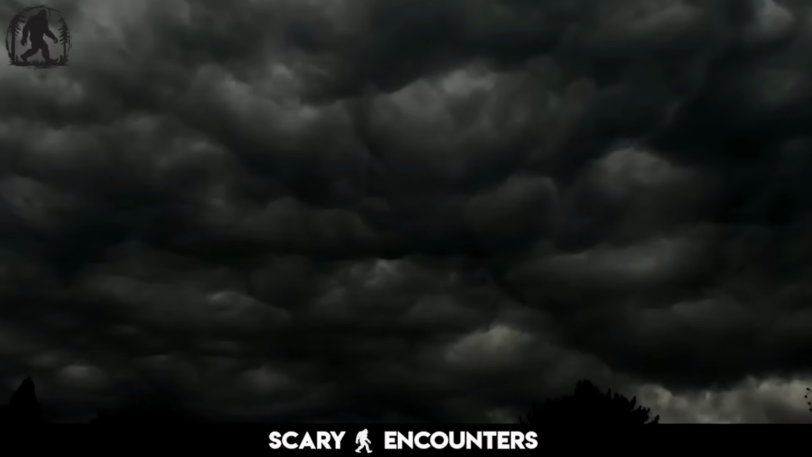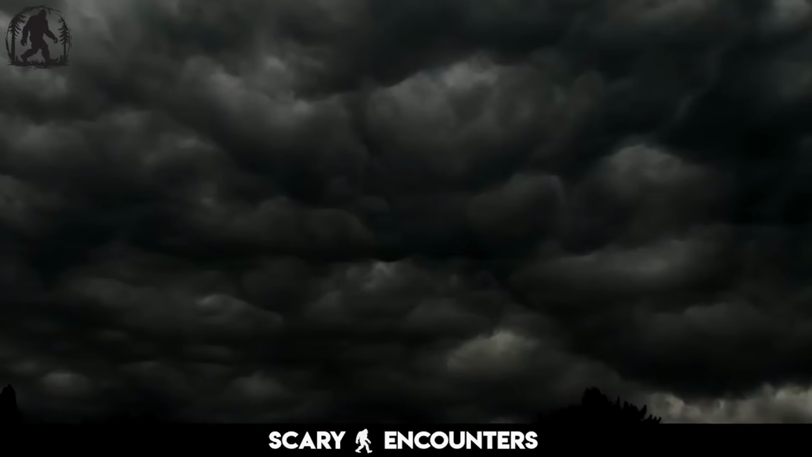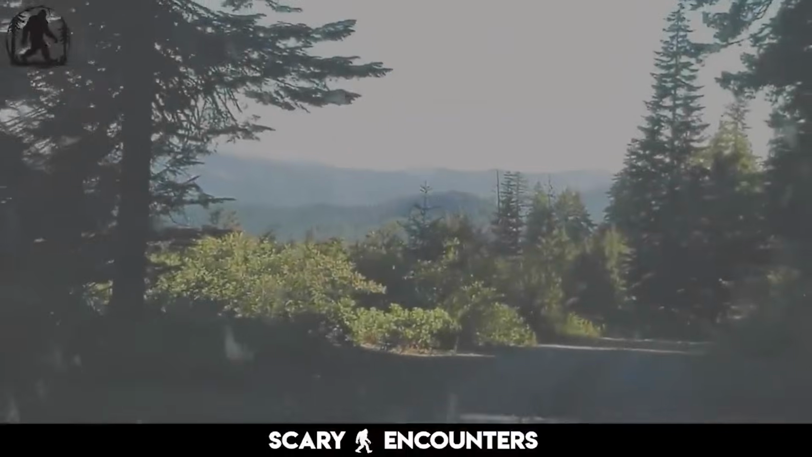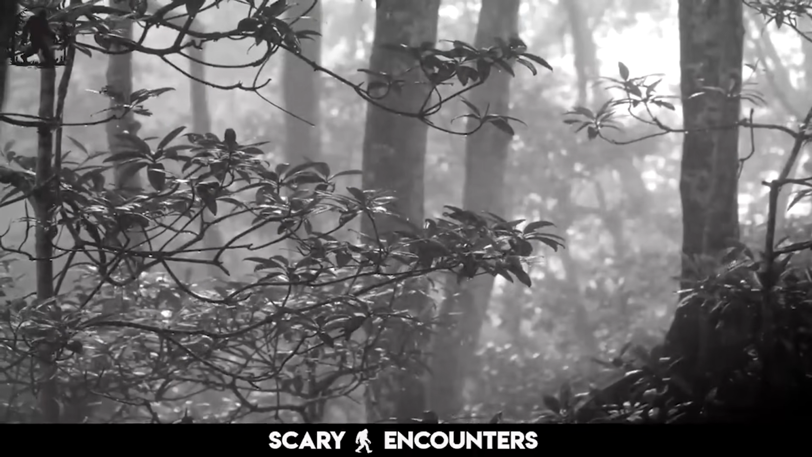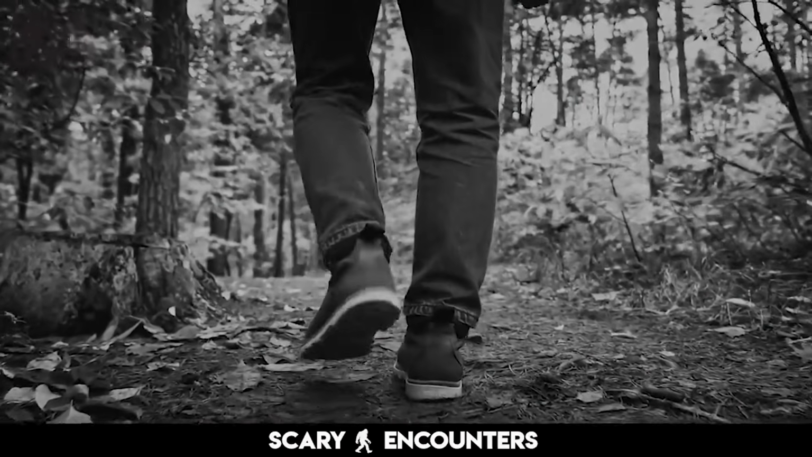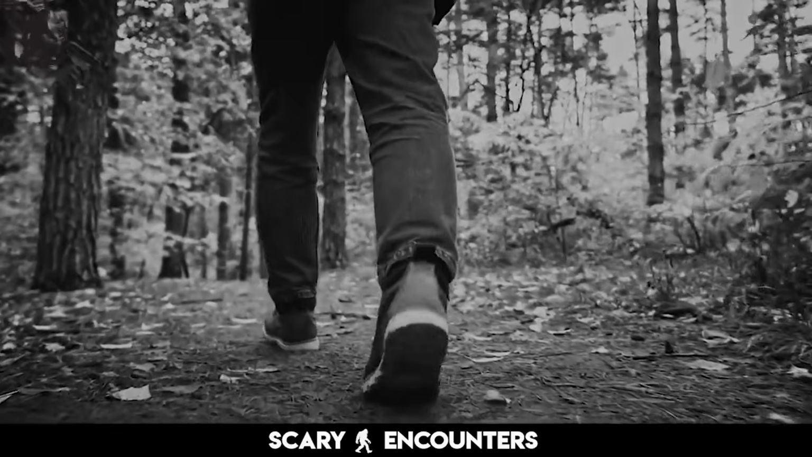The daylight faded fast. Knowing the storm was closing in, Patterson and Gimlin documented the footprints left behind. Patterson swapped out the film under a tarp, still unsure whether he had captured anything of value. The rain hit hard the next morning, turning the route back into a treacherous mess of mud and washed-out trails. Gimlin skillfully navigated their truck out of the forest, determined to get the film developed.